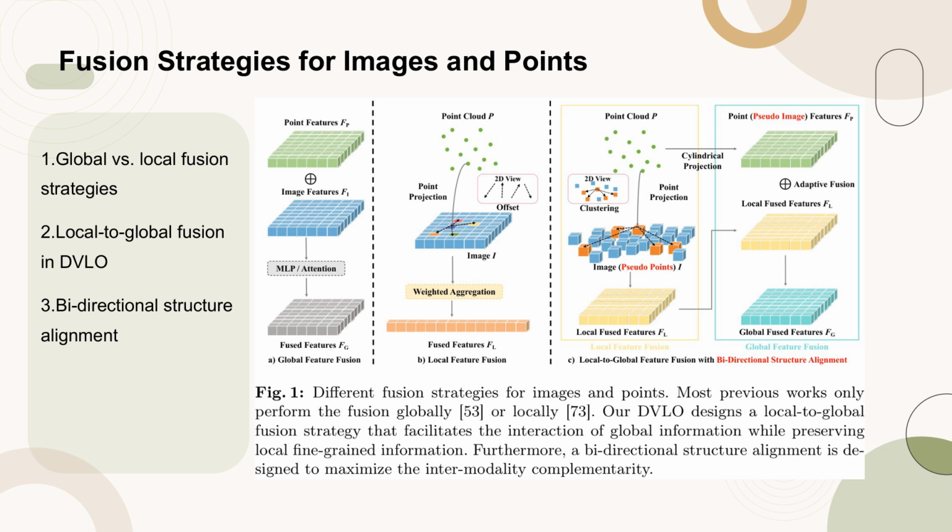In contrast, our proposed DVLO method introduces a novel local-to-global fusion strategy. This approach not only facilitates the interaction of global information but also preserves the fine-grained details inherent in local features. Additionally, a bidirectional structure alignment mechanism is incorporated to enhance the complementarity between the two modalities. This dual alignment strategy ensures that the fusion process is both comprehensive and efficient, addressing the intrinsic structural inconsistencies between image pixels and LiDAR points.